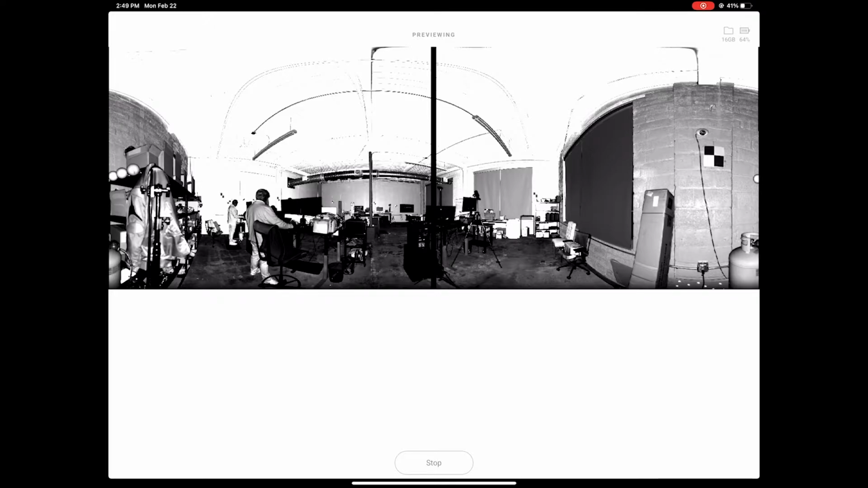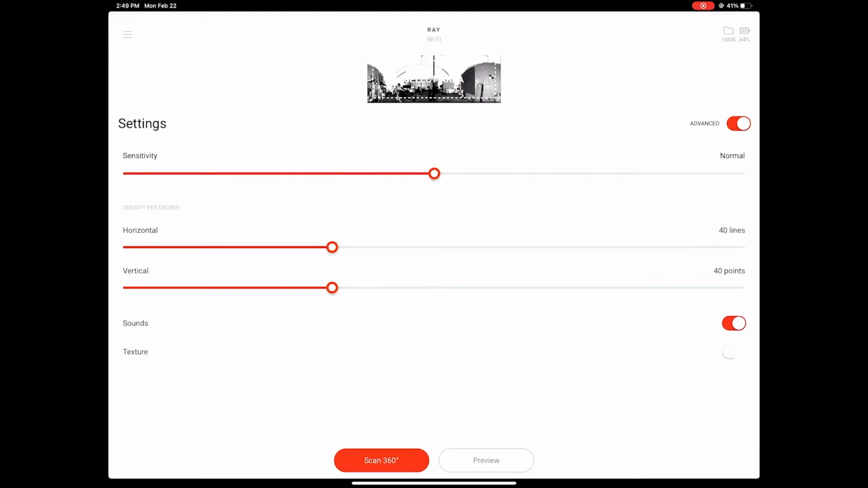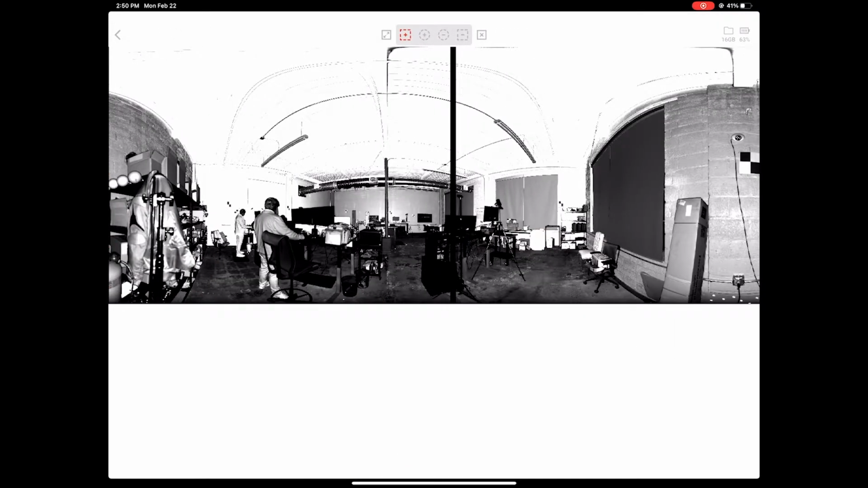So once this preview is completed, it'll pop us back to that first control screen, but now we'll see that select area box up at the top here has been filled in with that grayscale image, and we can click into that and use that to select sub areas of the full field of view that we'd want to capture instead of the full 360. Got just a box select